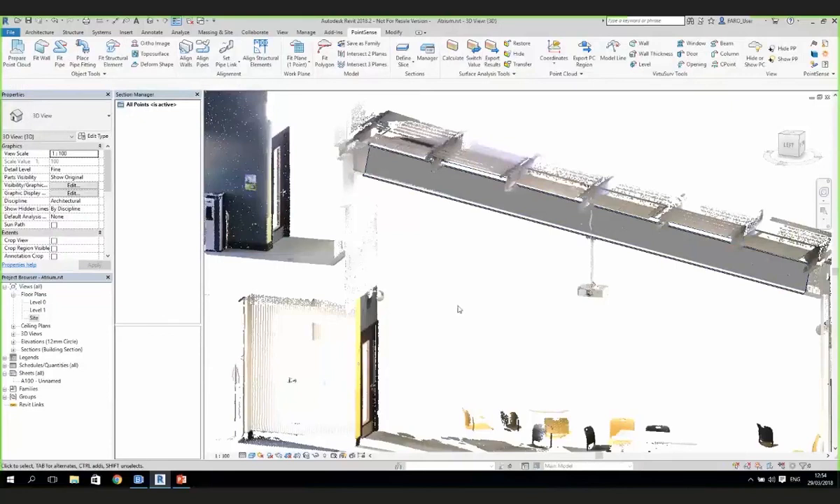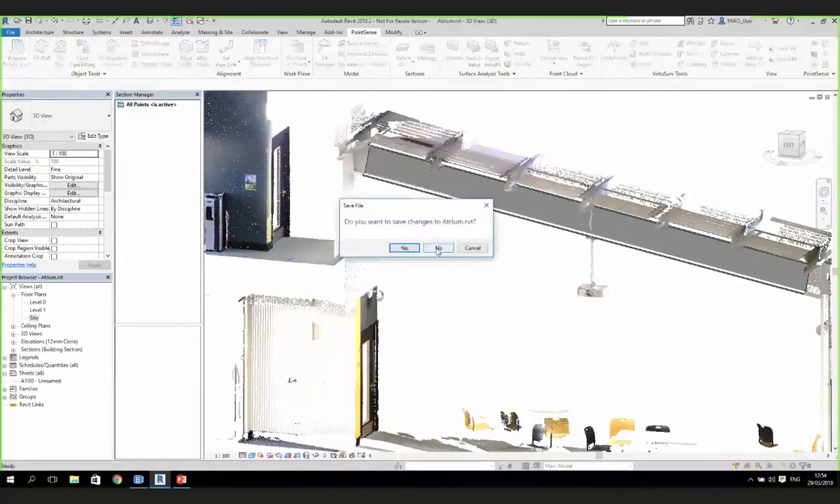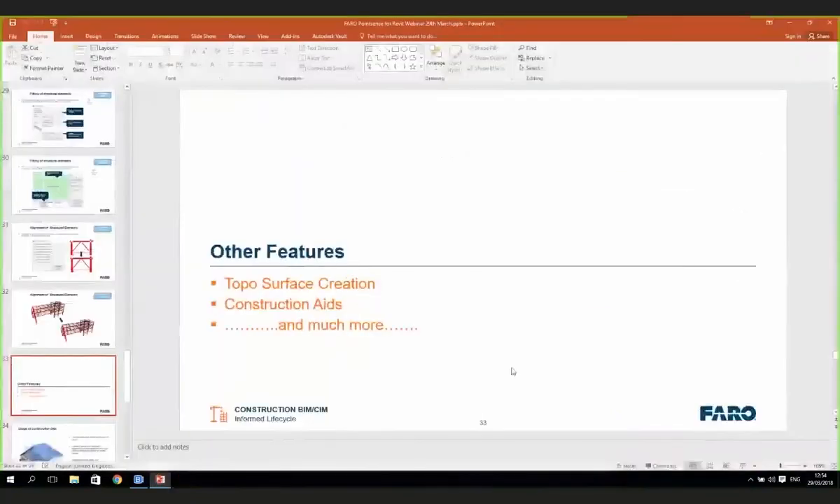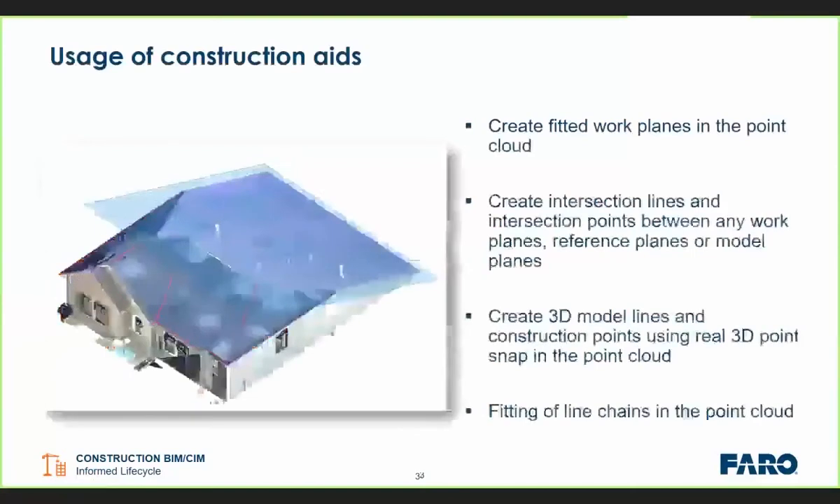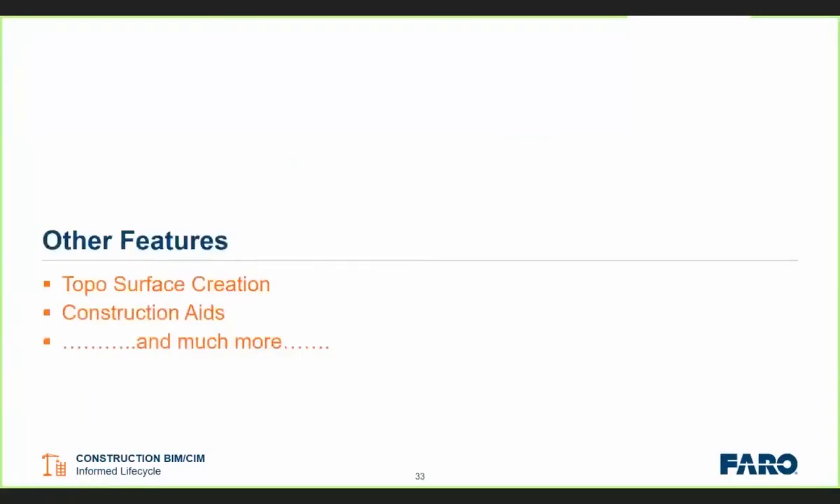Okay, again, if anybody wants to see more of this, there's plenty more that we've got on YouTube to look at. So I'm just going to drop into the PowerPoint one more time, guys. There are a couple of other features we've got in terms of Toposurface creation and construction aids. Again, I haven't got any more time to go into those. We've got about 5 minutes left, so I'll hand over to Jack in a second.